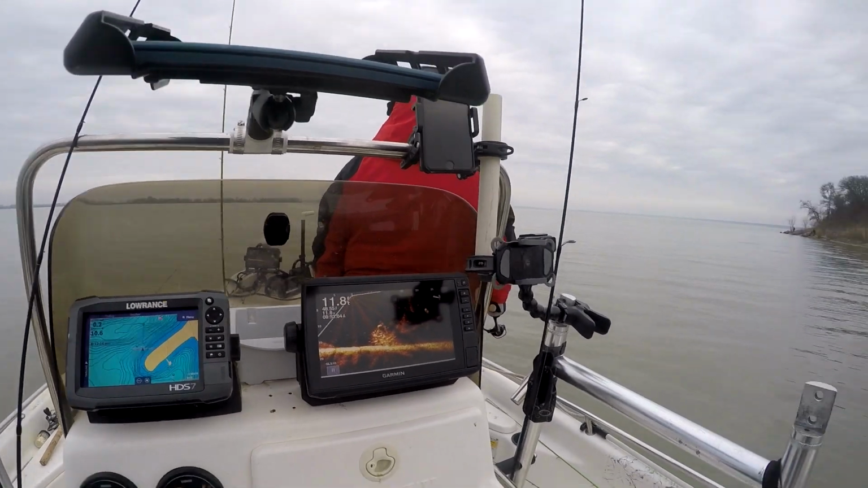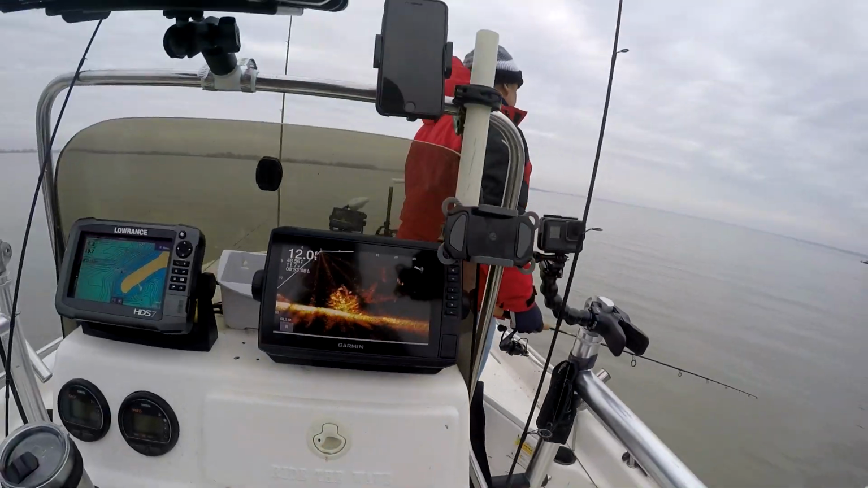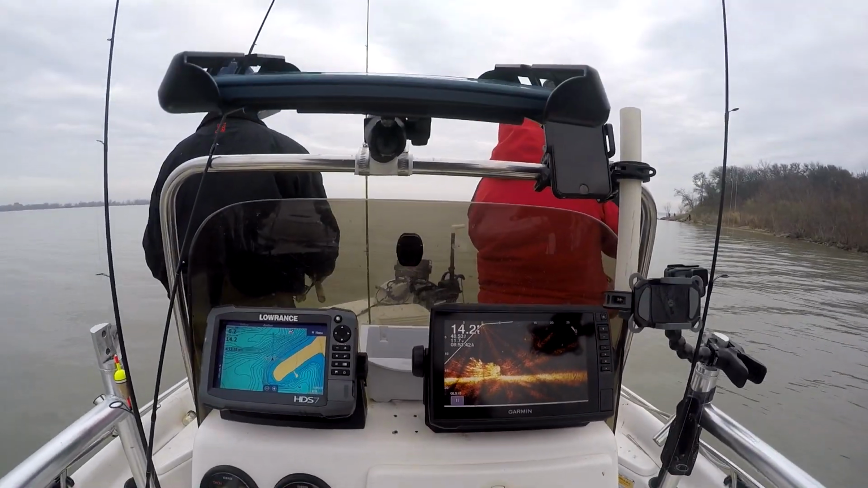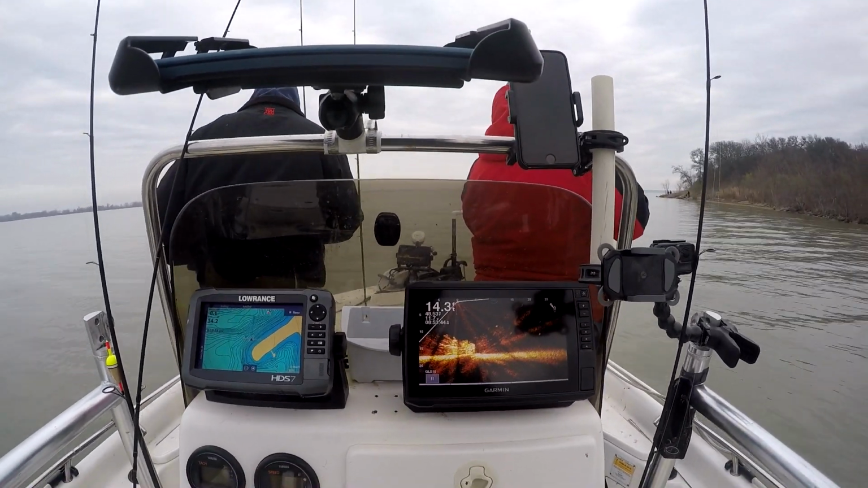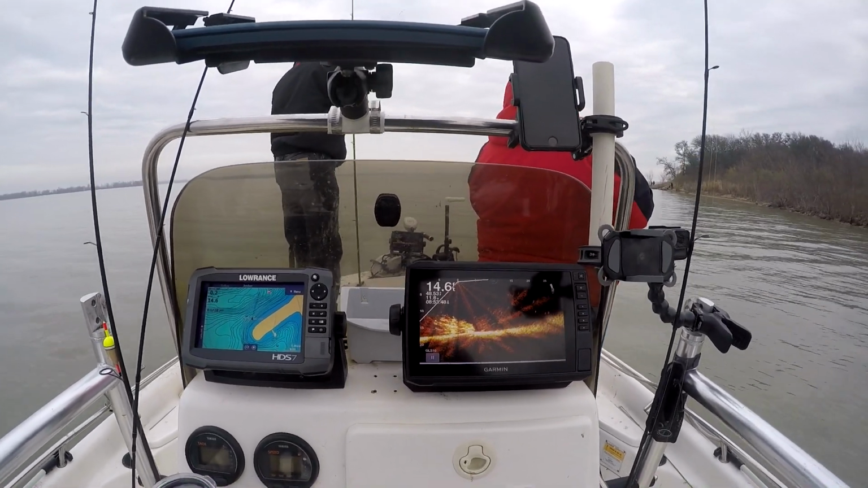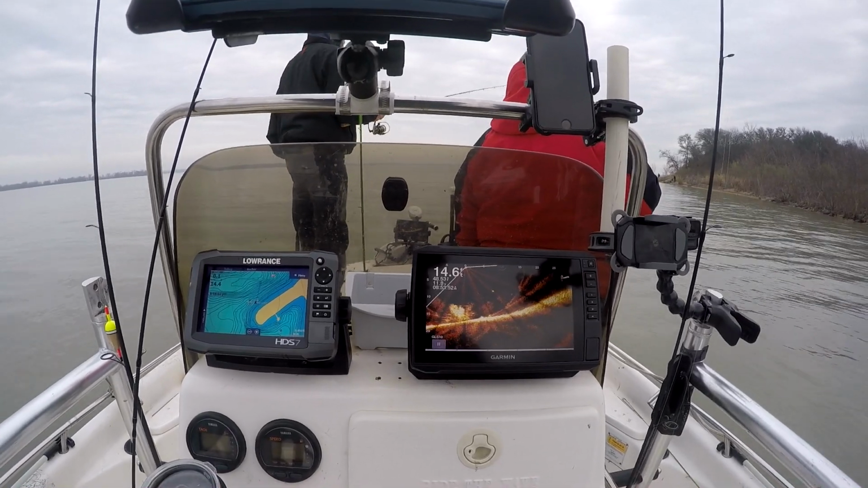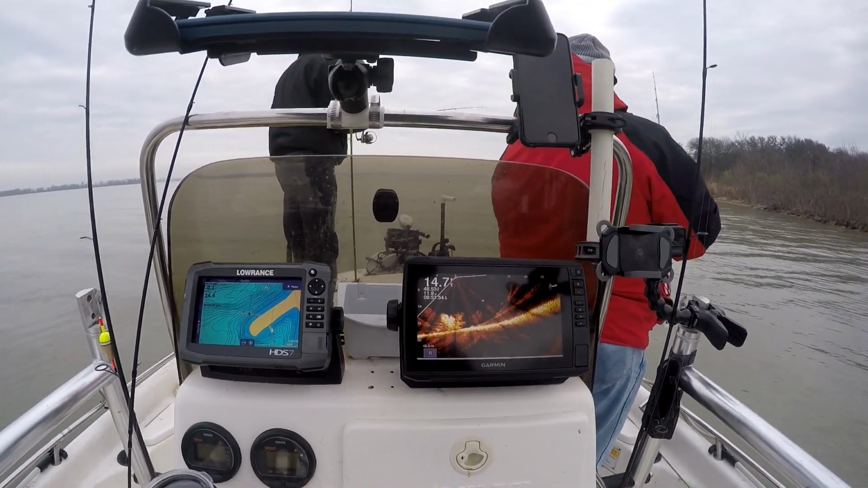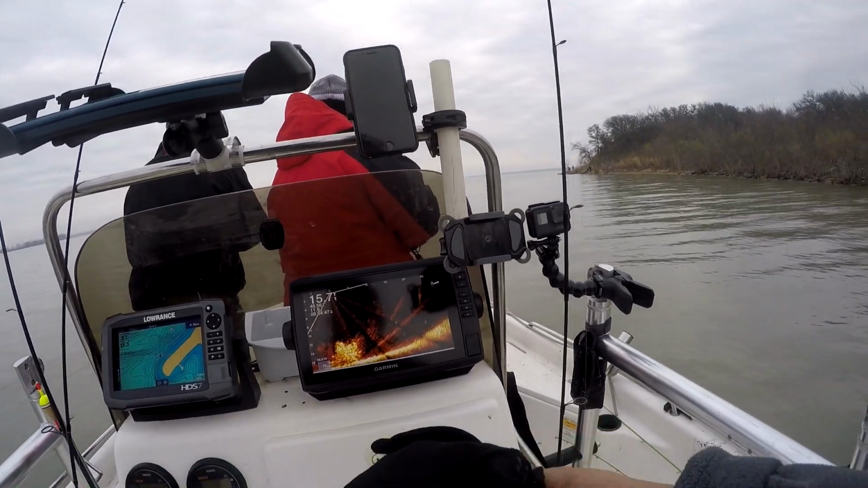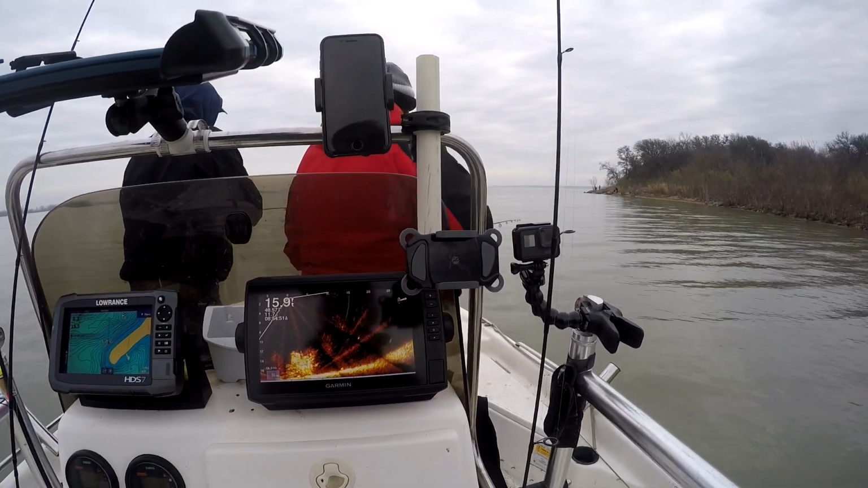So I'm going to try to get the brush pile right about here, and then we can all fish it. Yep. We're going to fish just to the side of it. That's me, that's you? Okay. So I'm going to turn this back this way. Didn't you see you behind there? I'm behind, yeah. Oh yeah, I see your lure. I'm right in the middle of it. Yep.